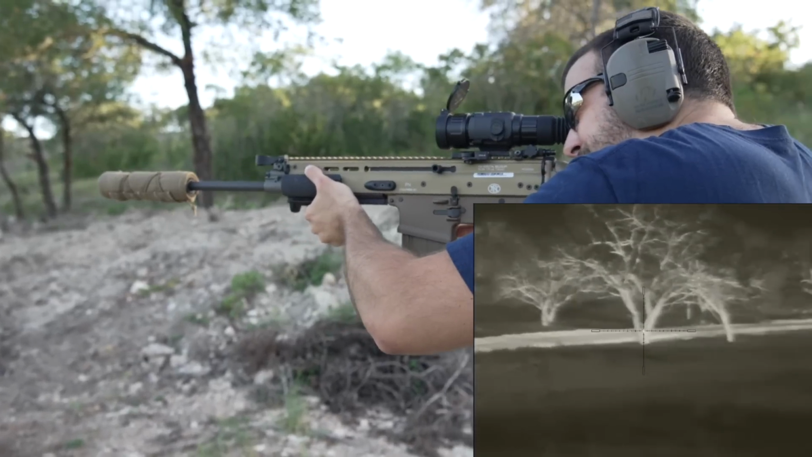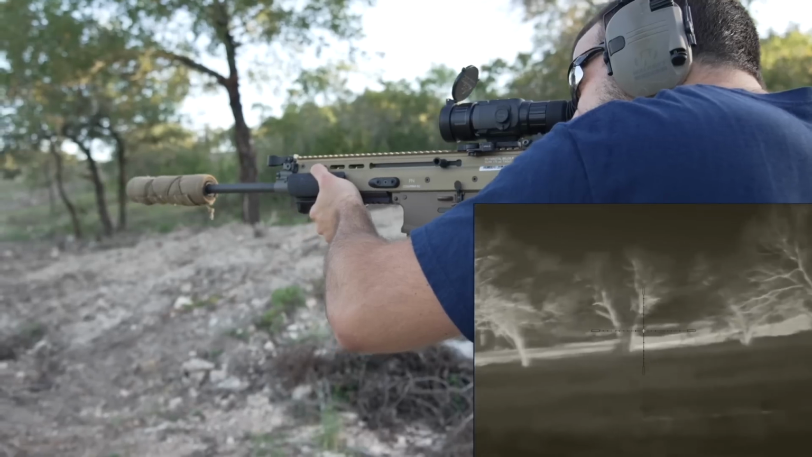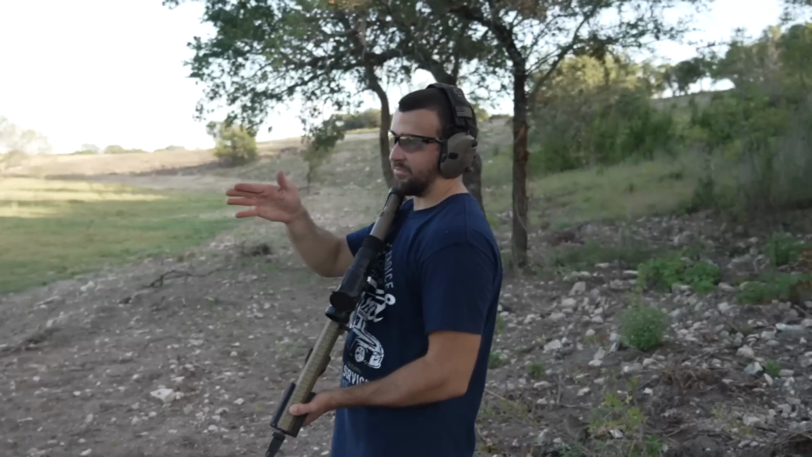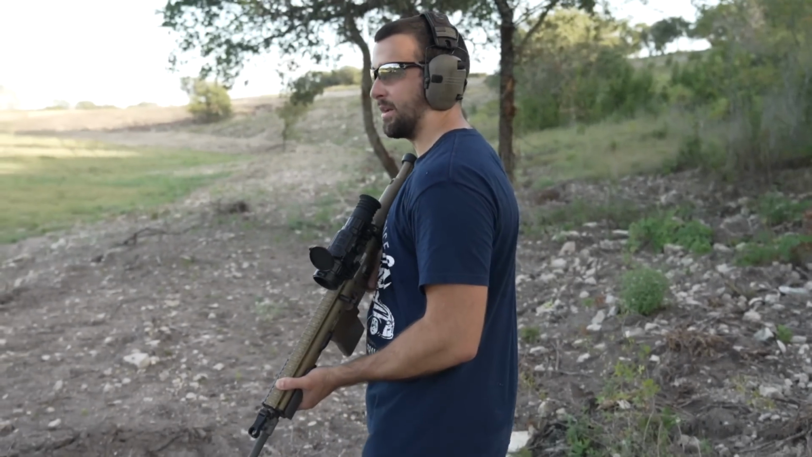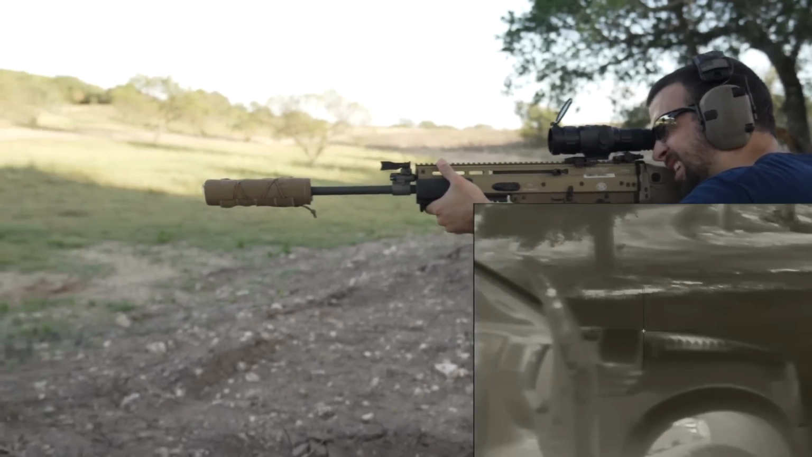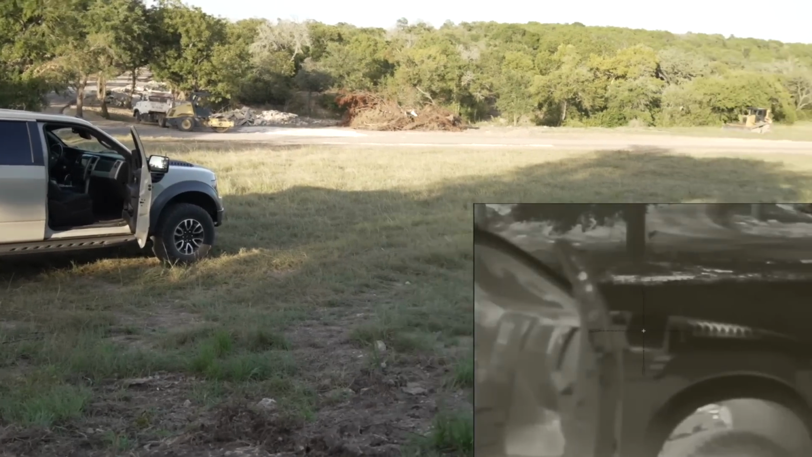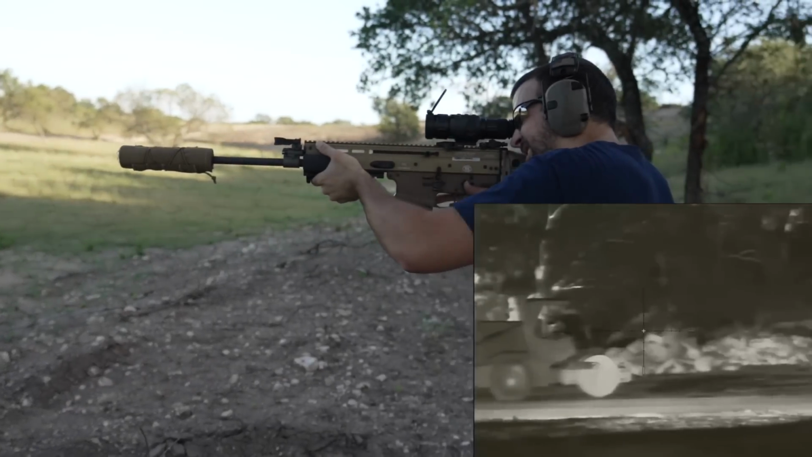Those trees are maybe about 200 yards out, maybe 250. Curious to see what the front of my truck looks like. It was running maybe about an hour and a half ago. Oh yeah, it's pretty warm under there. Through the vents, you can see. Cool.